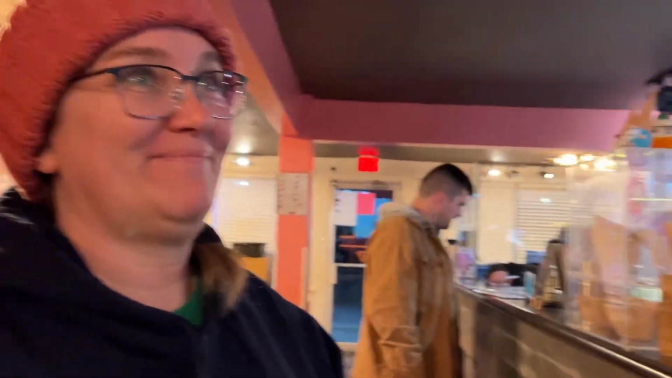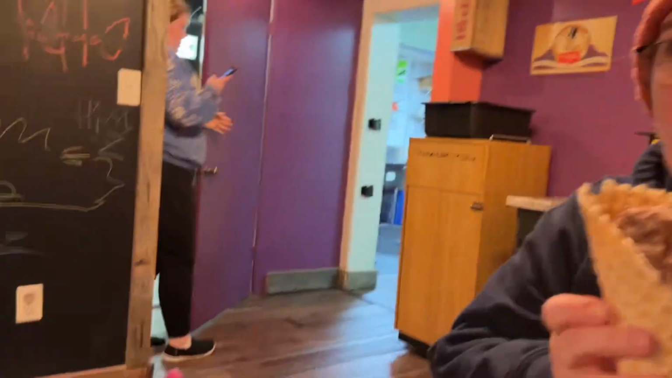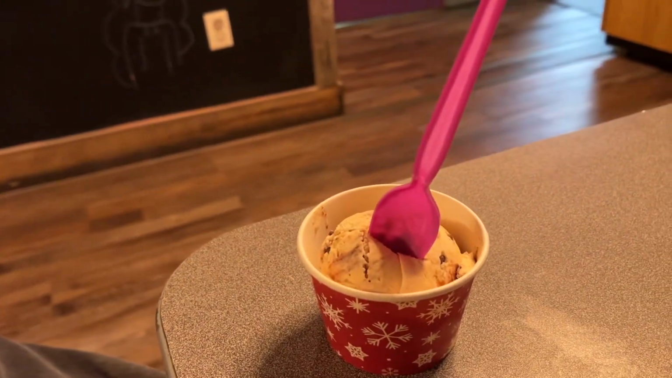What do you think of Sweeties? It is good. Angel got a waffle cone, and I got peanut butter loves chocolate.